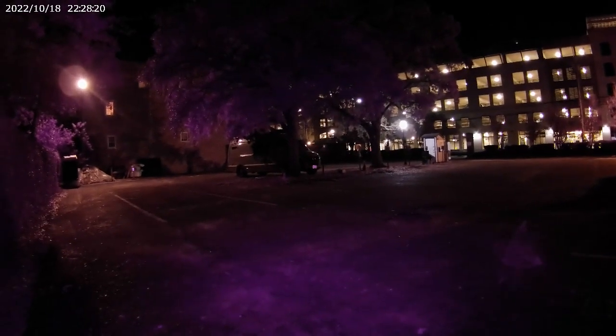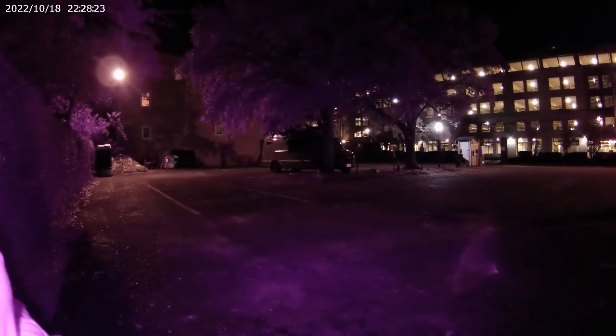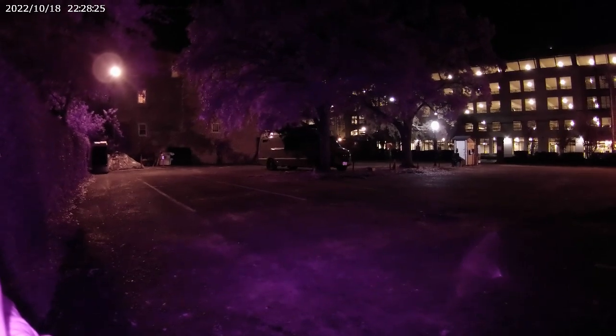We've dealt with intelligent ghosts, we've dealt with residual ghosts, now we're dealing with a familiar ghost. Political ghost. Familiar.